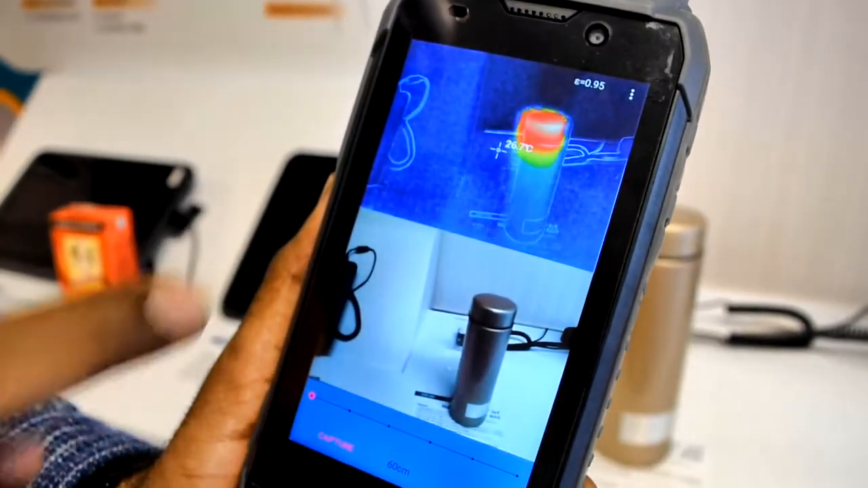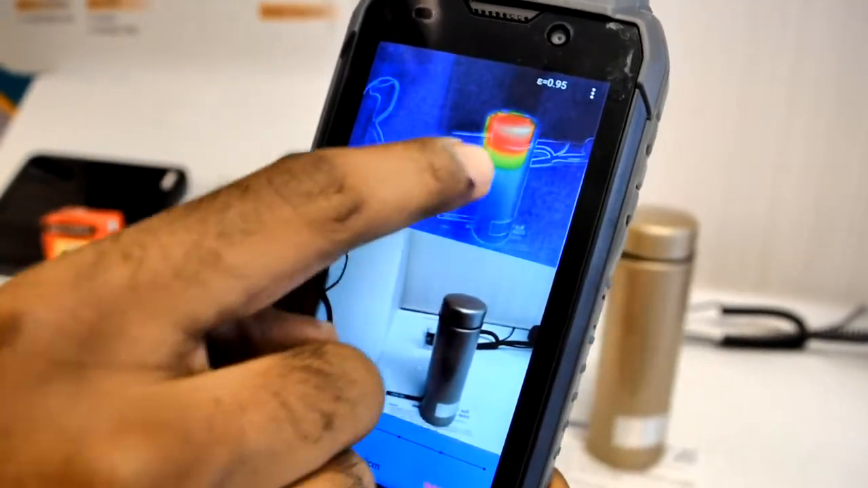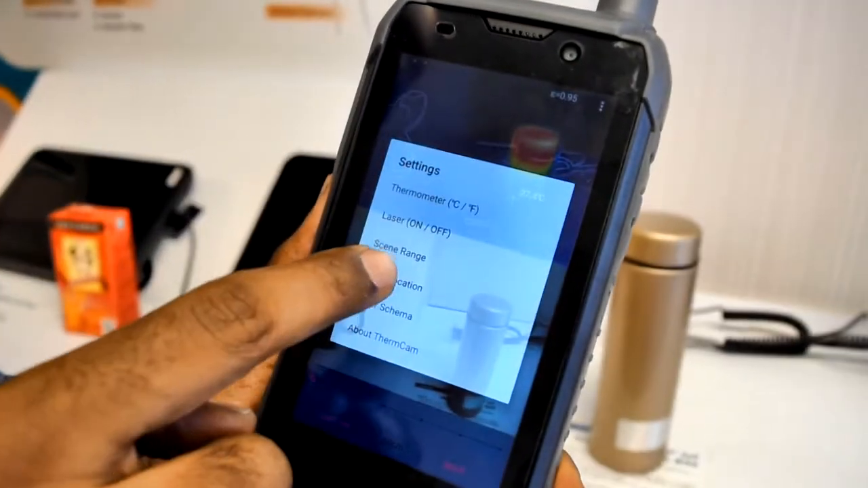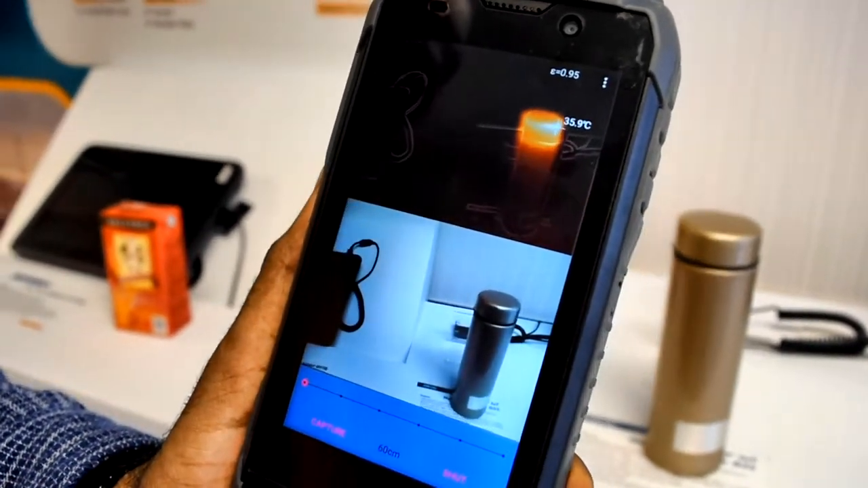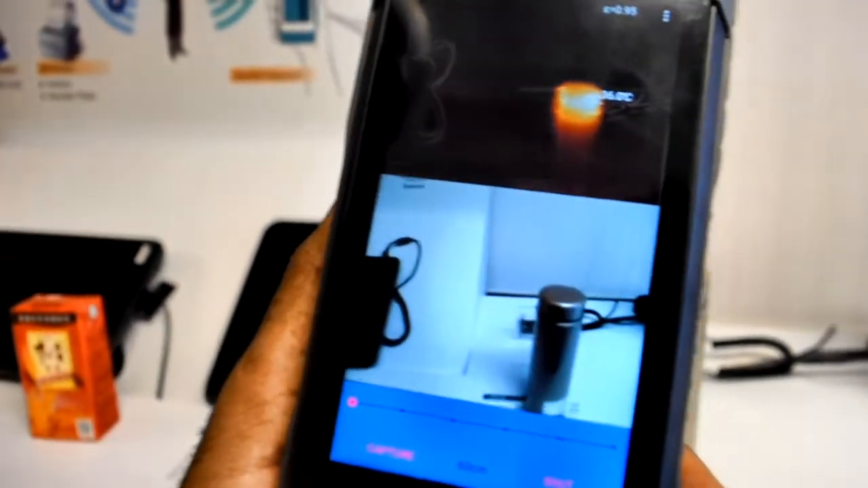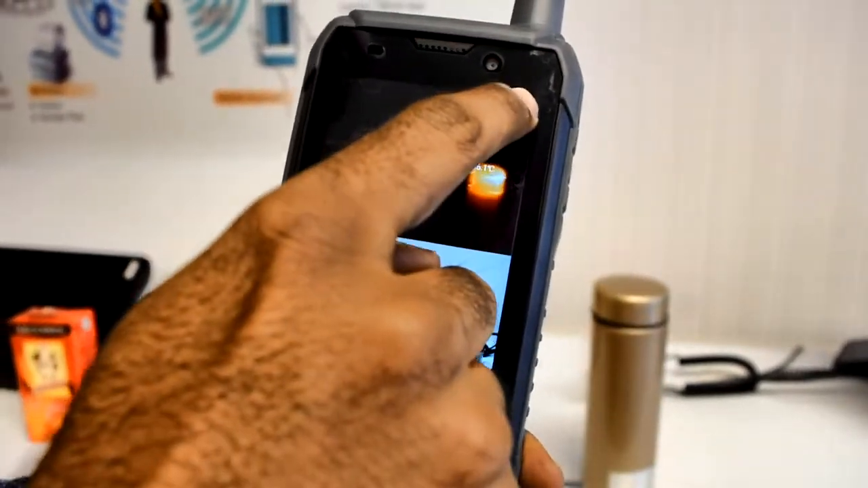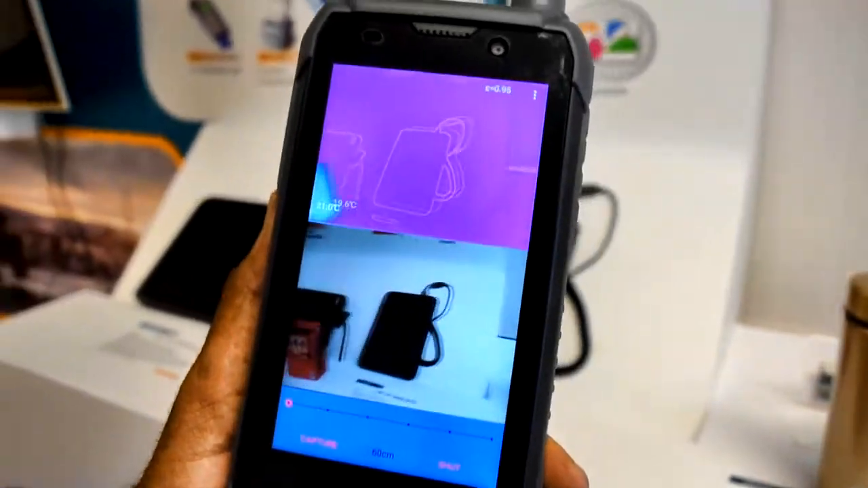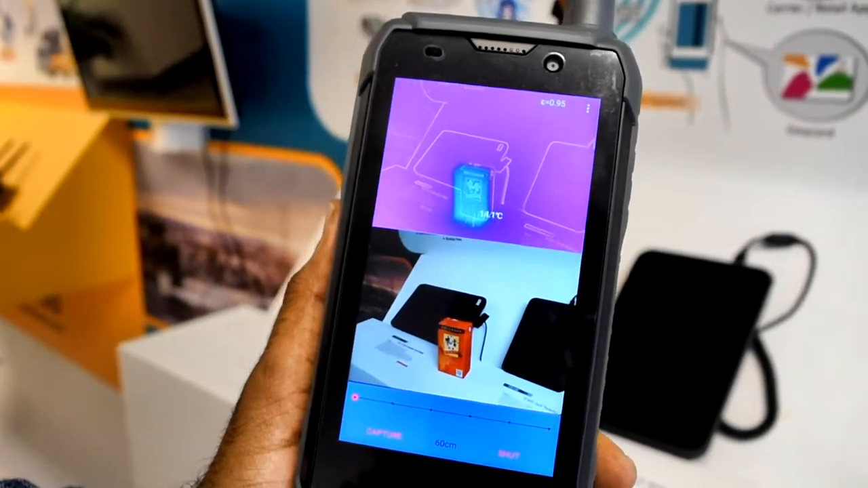I'm going to choose the movable point so I can check different locations where I want to check the temperature. If I want the temperature here, I can set it here. I can go back to settings again, point location, to the hottest. The device will automatically select the hottest point in a particular area. I go back to settings again, the coldest. From here, as you can see, it will automatically select the coldest.